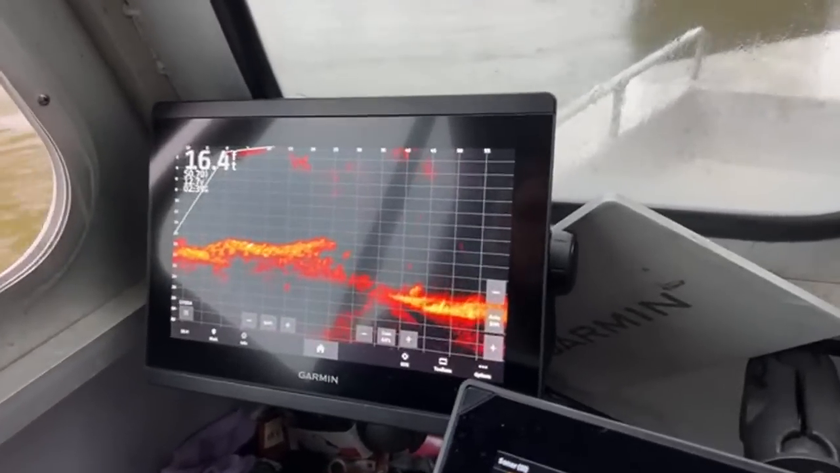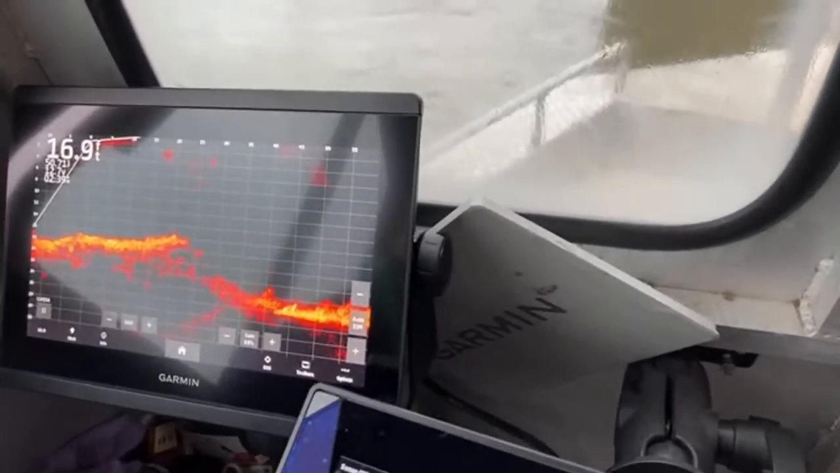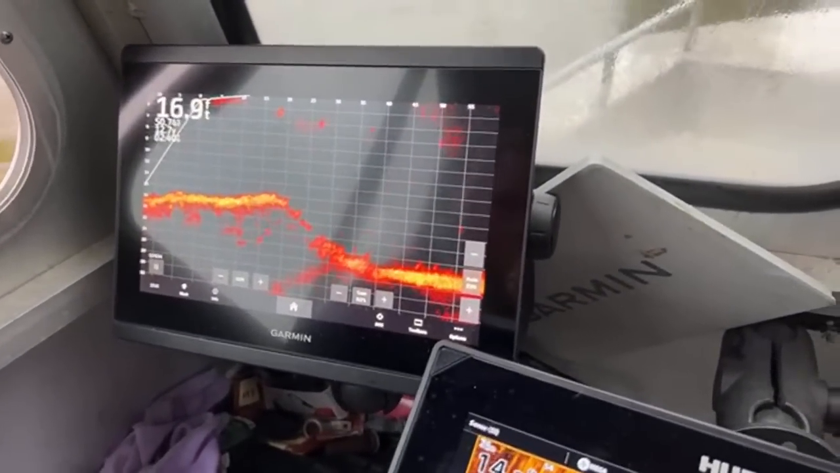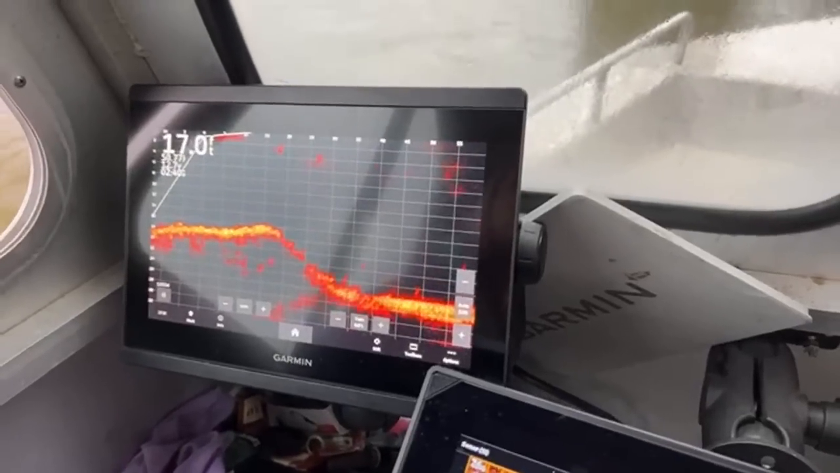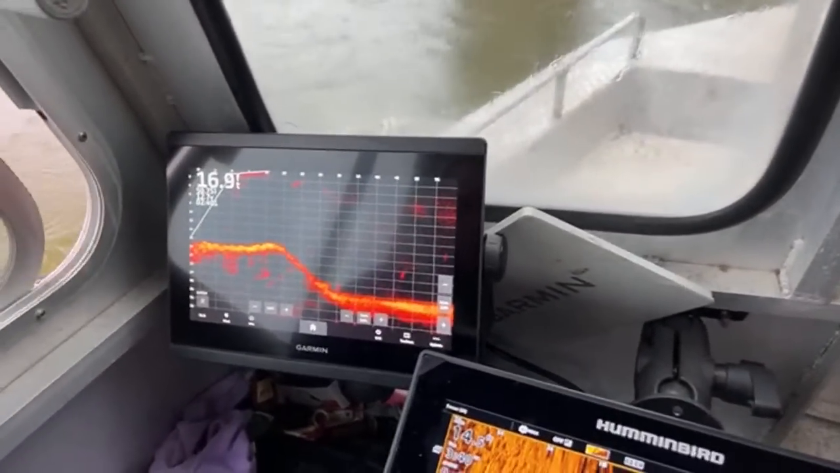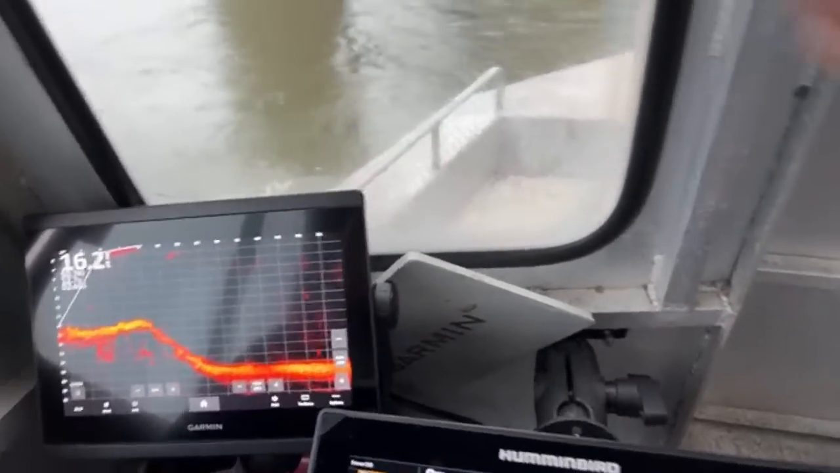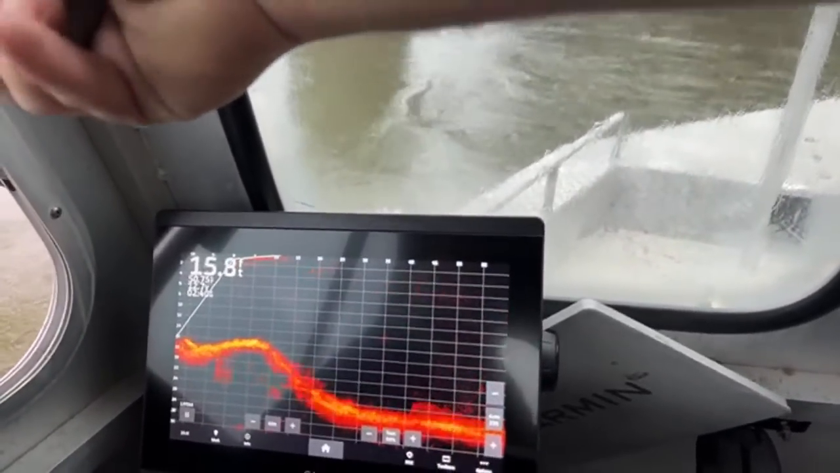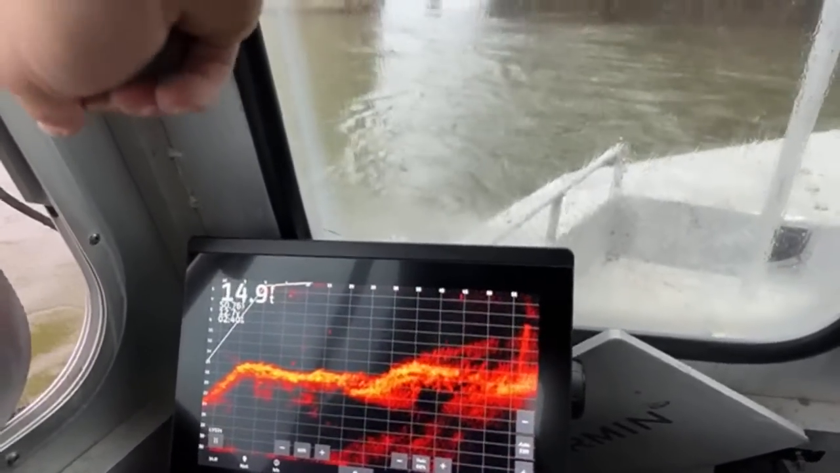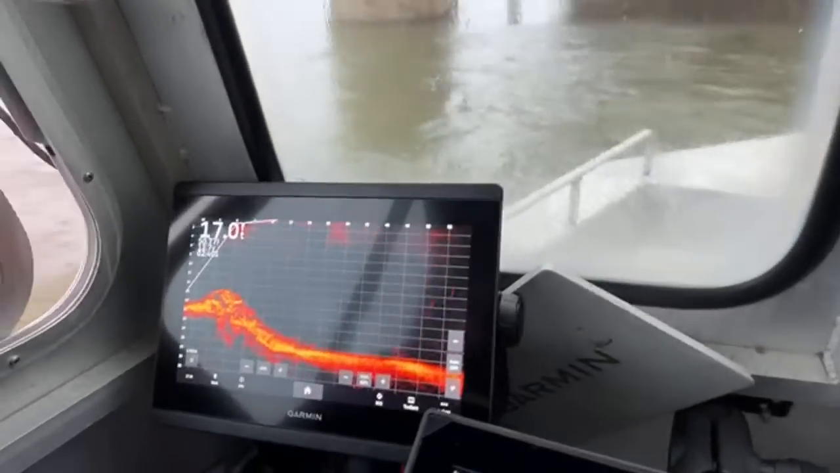This is the live scope. This will tell us and show us some details of what's underneath there. See if we can see wheels and stuff like that. We had just passed the item that I was looking at. Okay, so it's definitely, there we go.